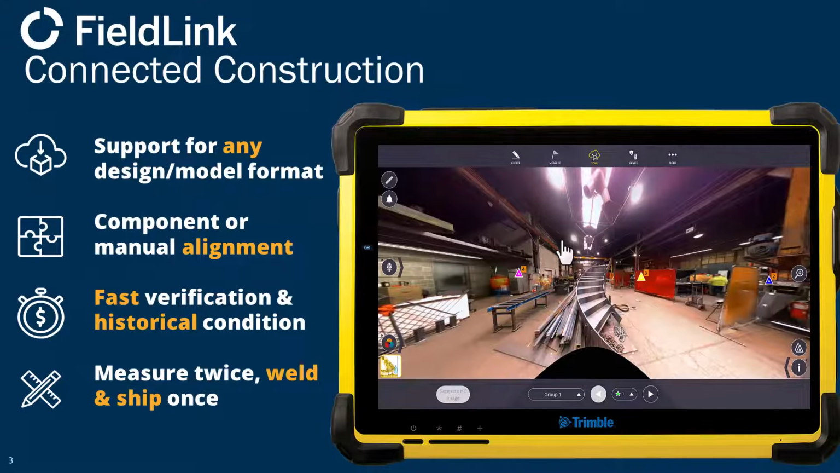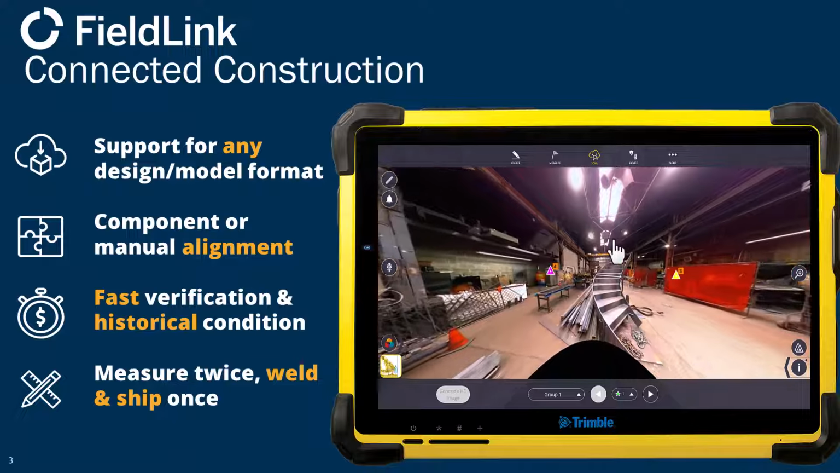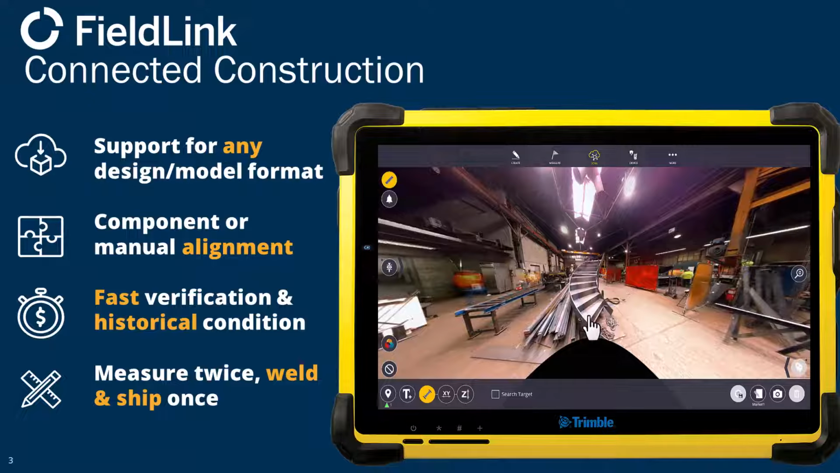Obviously, you would have actually gone out to the site and scanned the area you're going to be installing in, and then designed to fit that area. When you get into the shop, you're going to want to actually sometimes scan and compare back to make sure what you made is what you designed.